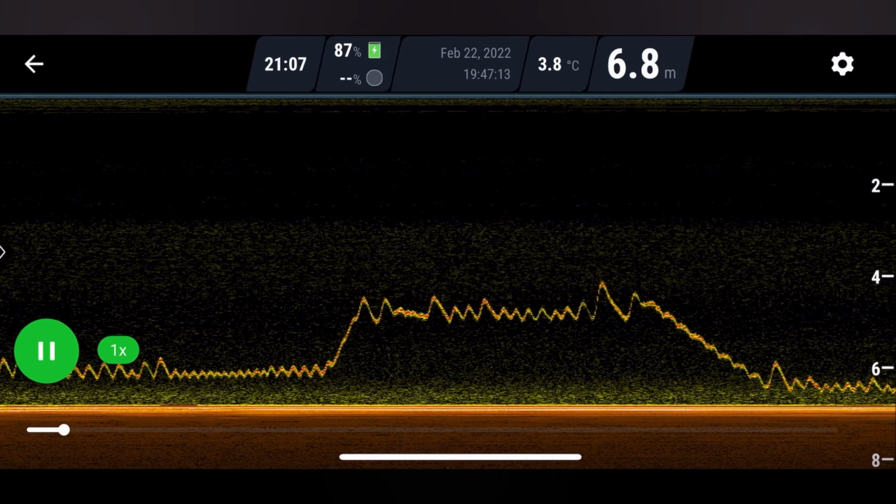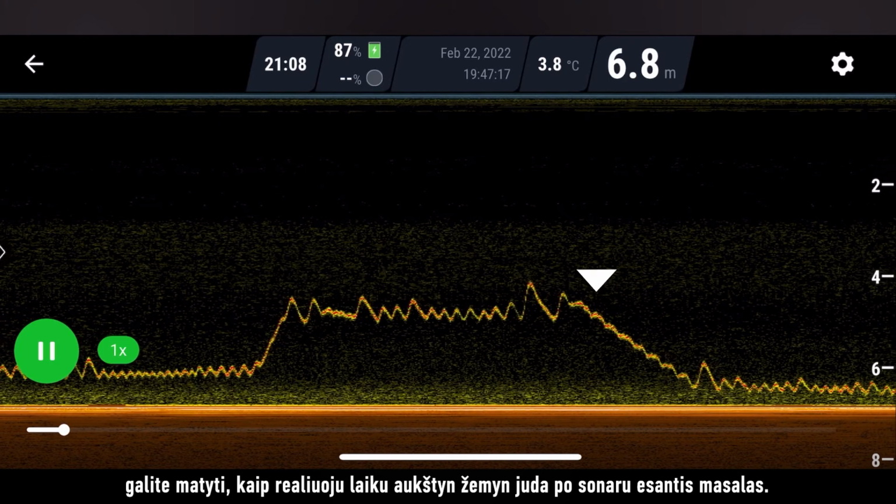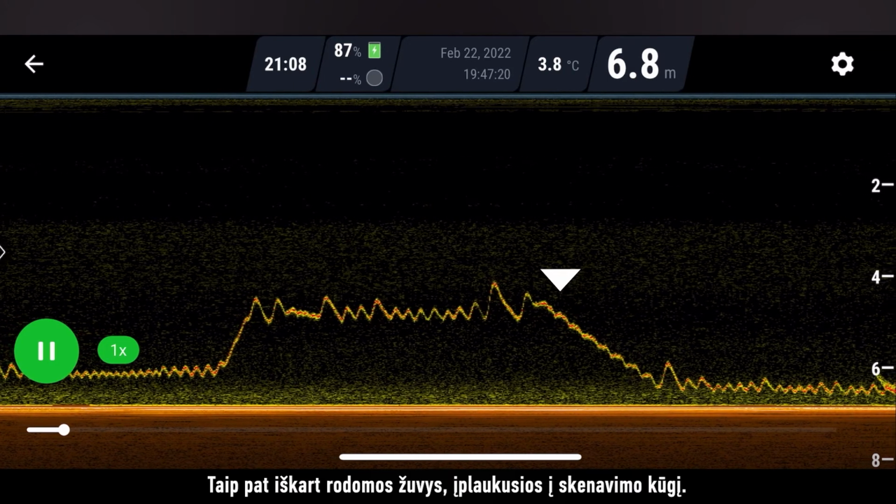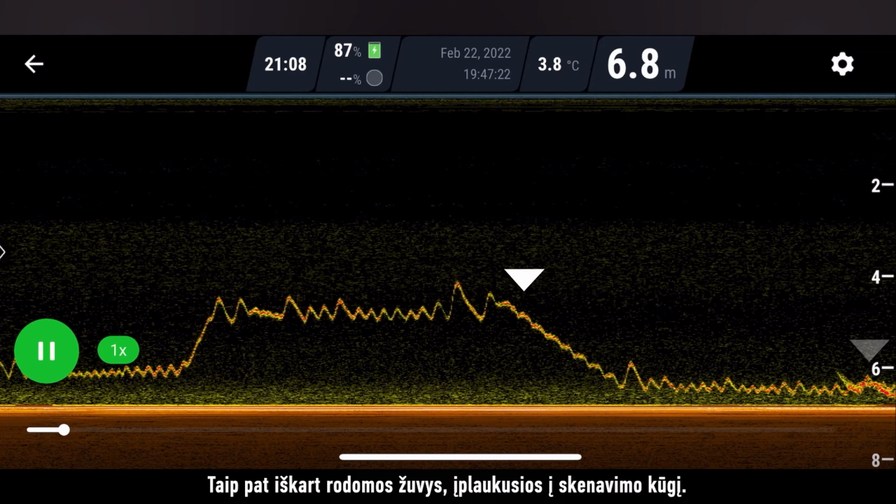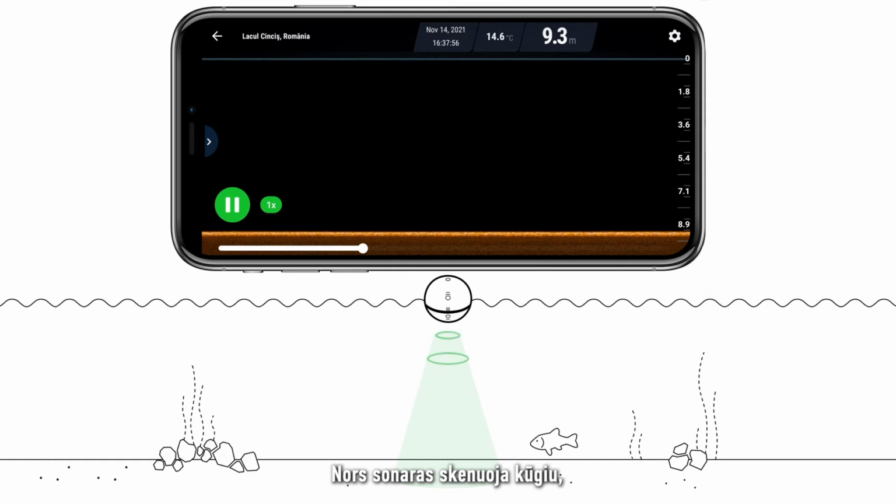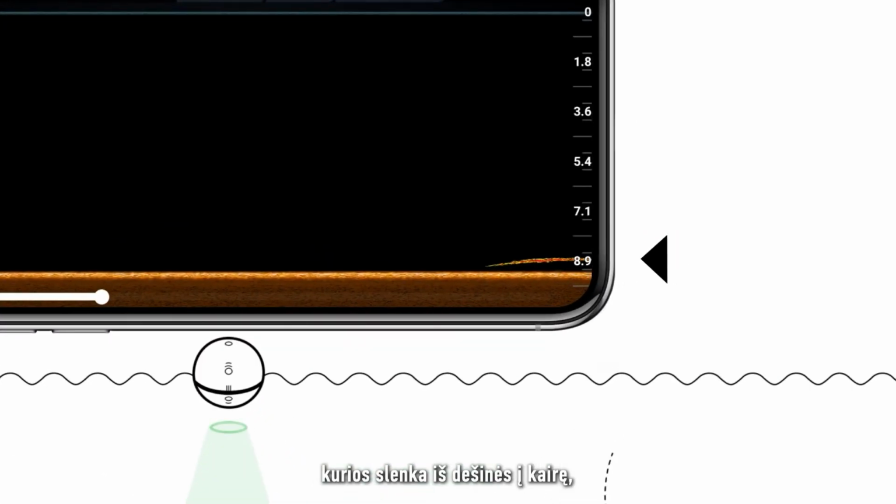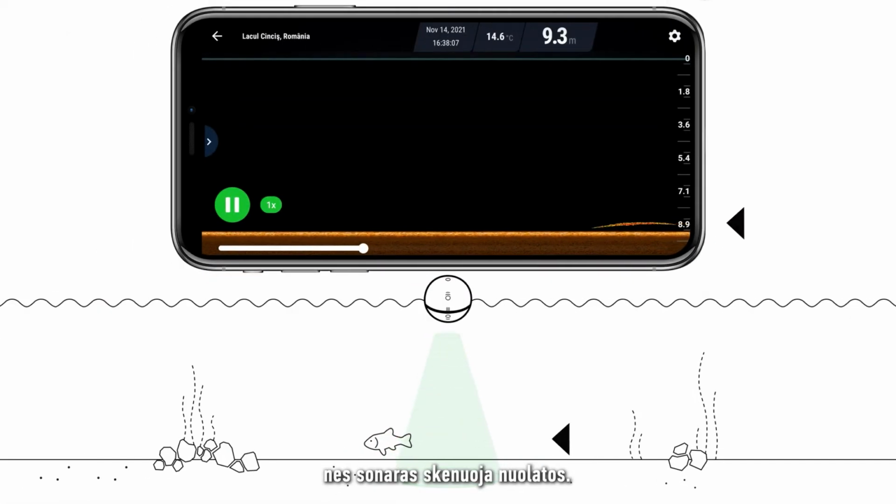In this recording, you can see how a lure placed under the sonar moves up and down in real time. Fish that enter the sonar cone are also displayed immediately. Even though the sonar scans in a cone, it displays information on your screen in vertical lines which will scroll from right to left because the sonar is continuously scanning.